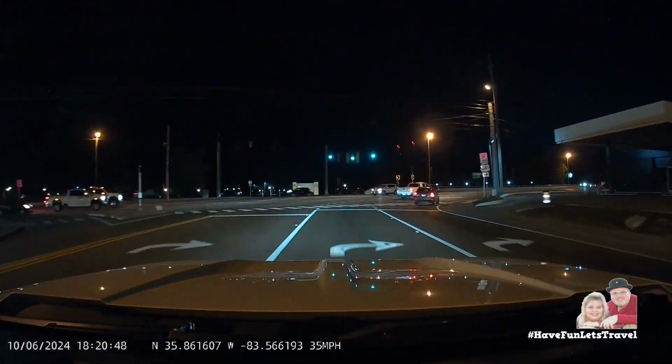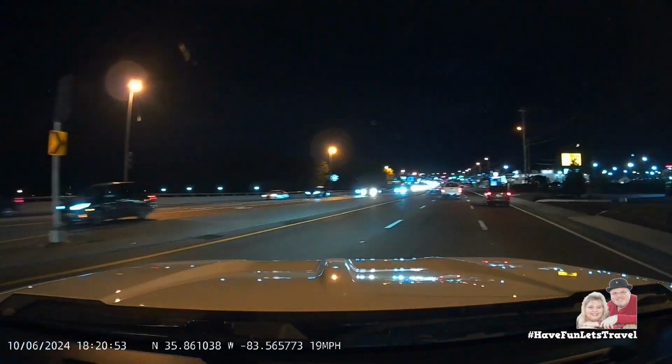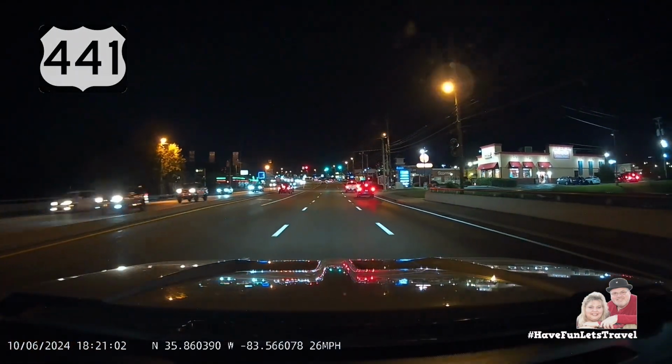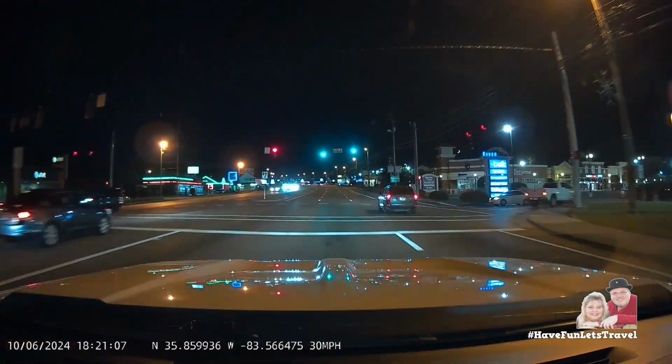At this intersection, Highway 66 merges into 441 that will take you all the way through Pigeon Forge, Gatlinburg, over the Newfound Gap, and into North Carolina.